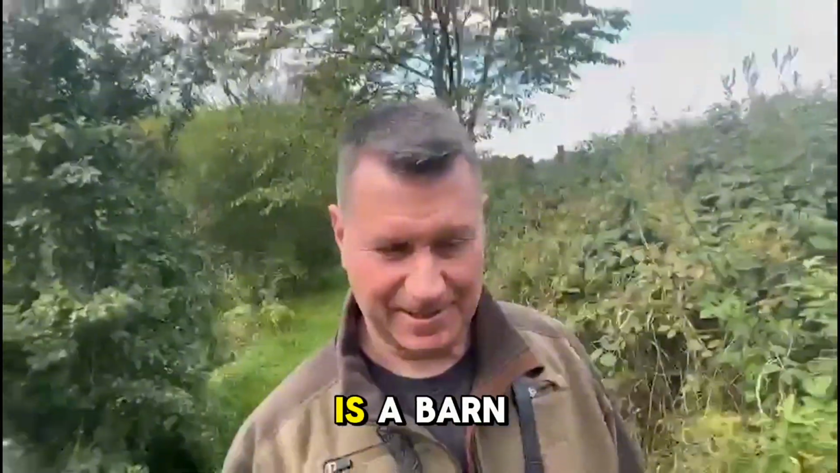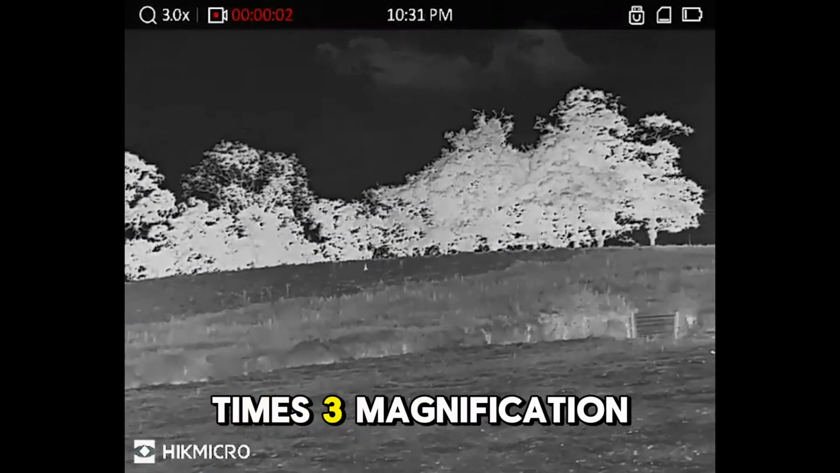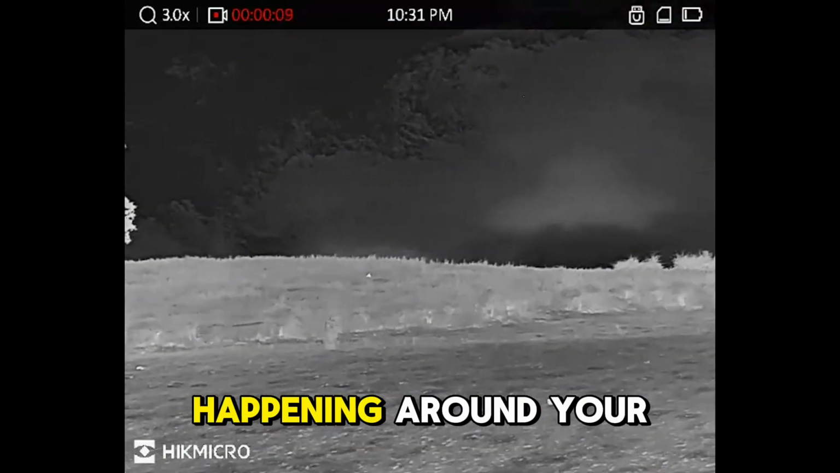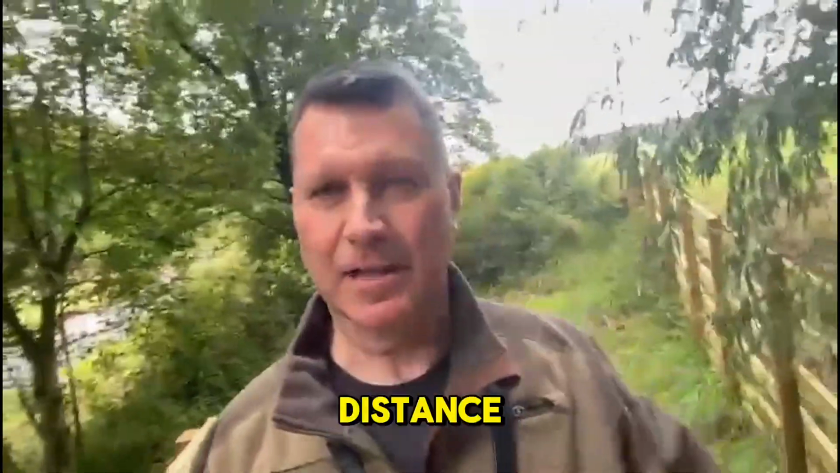The next clip is a barn owl hunting across our cover crop. You can see it in the distance. I'm only in ×3 magnification, but can clearly see that's an owl. And it's great for game management to know what's happening around your land at night. It gives you that opportunity for a real insight. So you can just make it out in the distance working the cover crop.